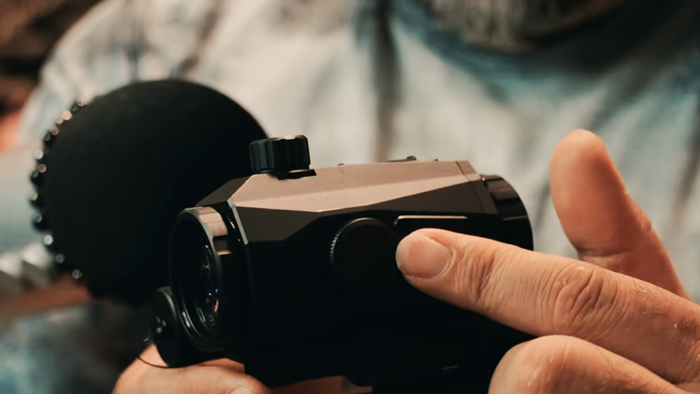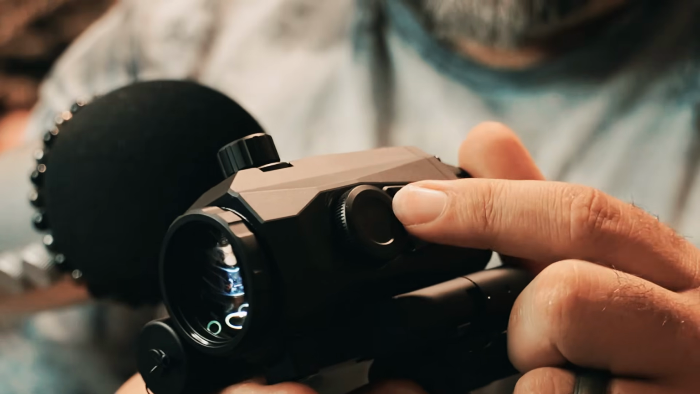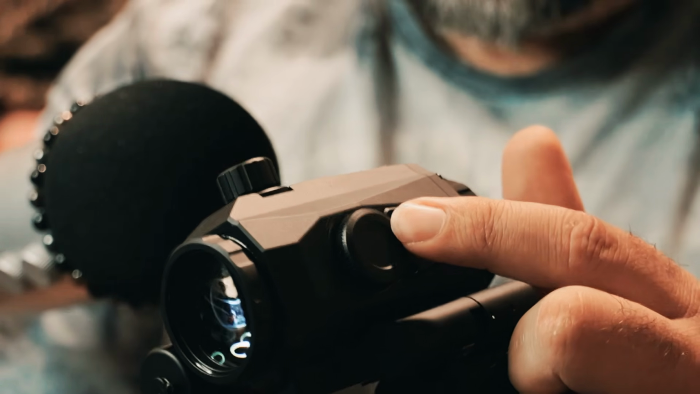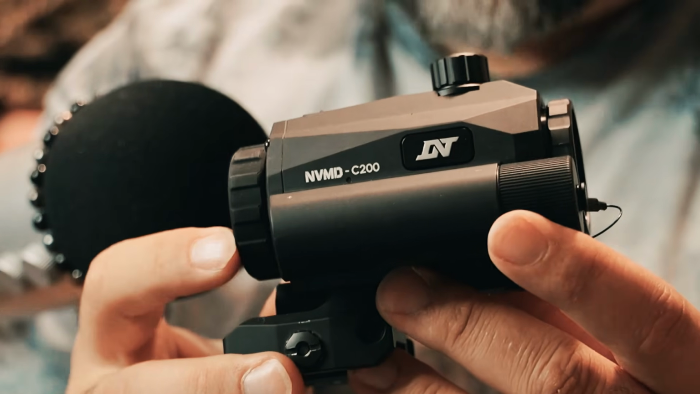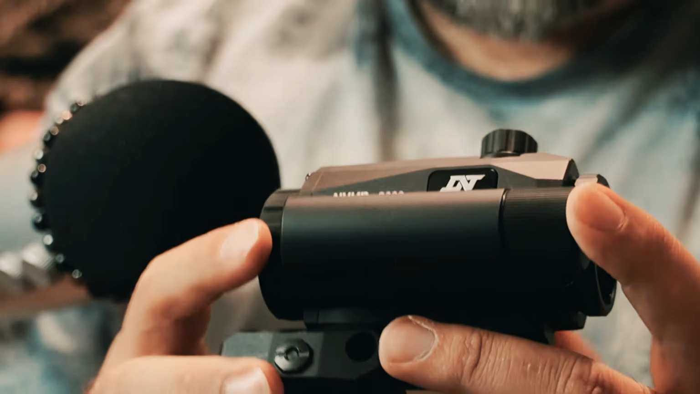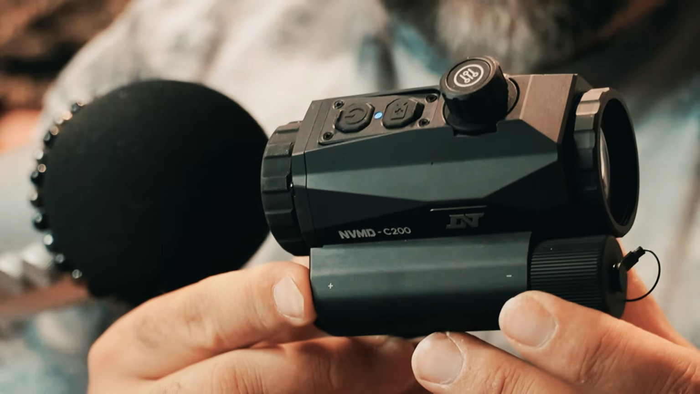You'll see this right here. This is actually a USB-C connection. This is actually where you're going to connect to your computer to get footage off, or you can also charge it if you want to from that as well. It does use an 18650 battery that just goes in right here on this side. Excuse me, I tapped this by accident. And of course, they give you symbols there to indicate which side is positive, which side is negative.